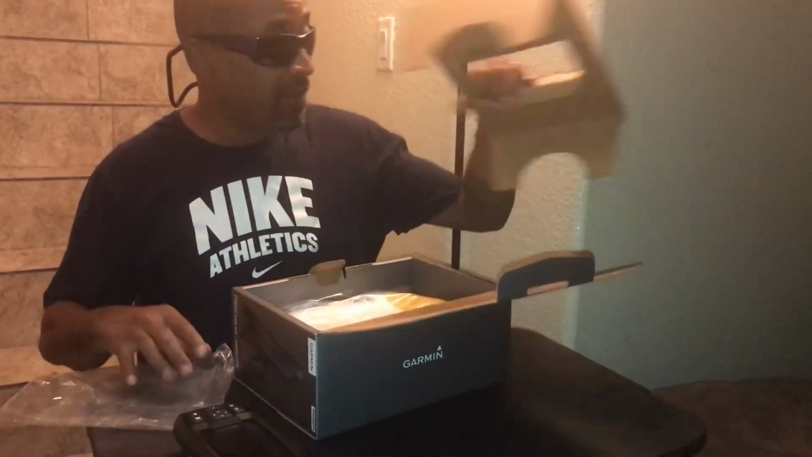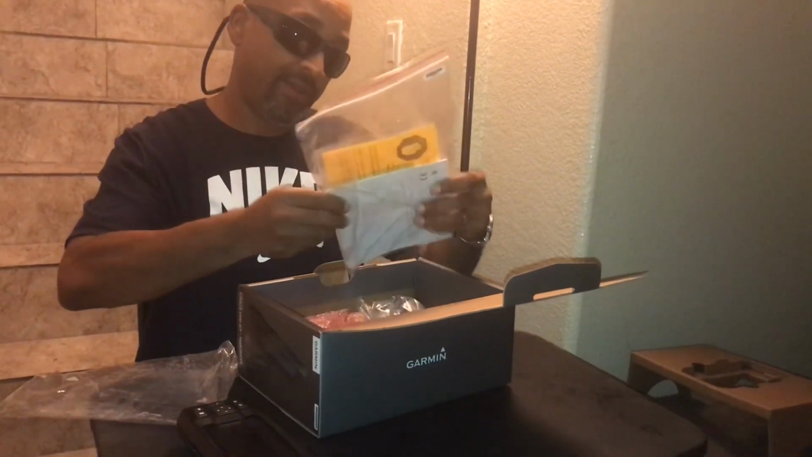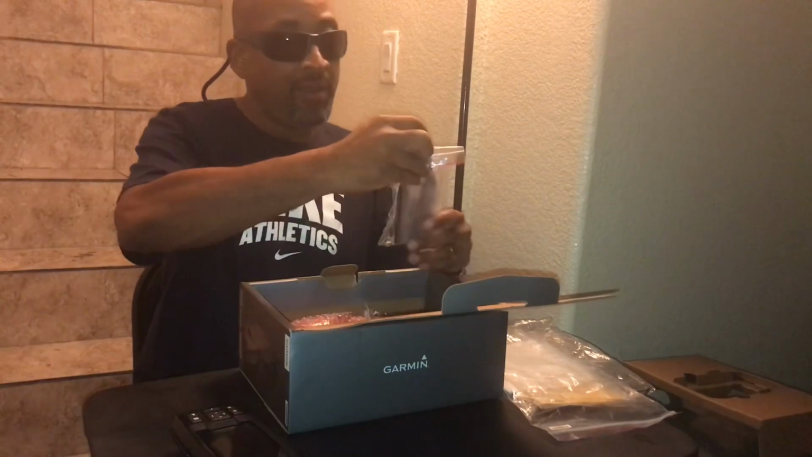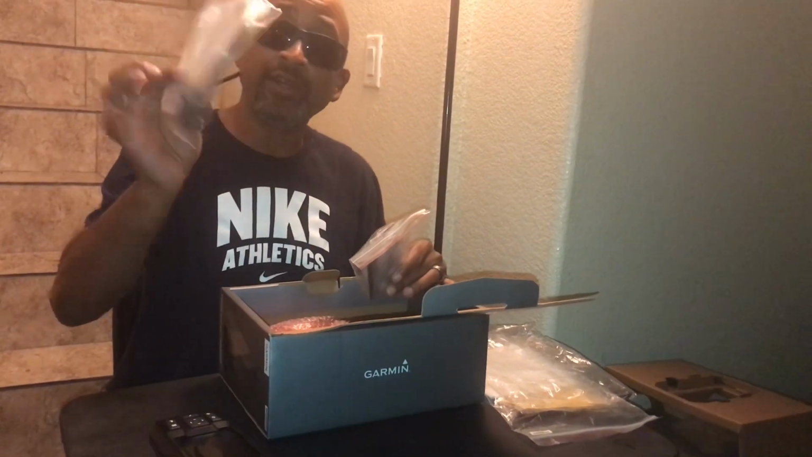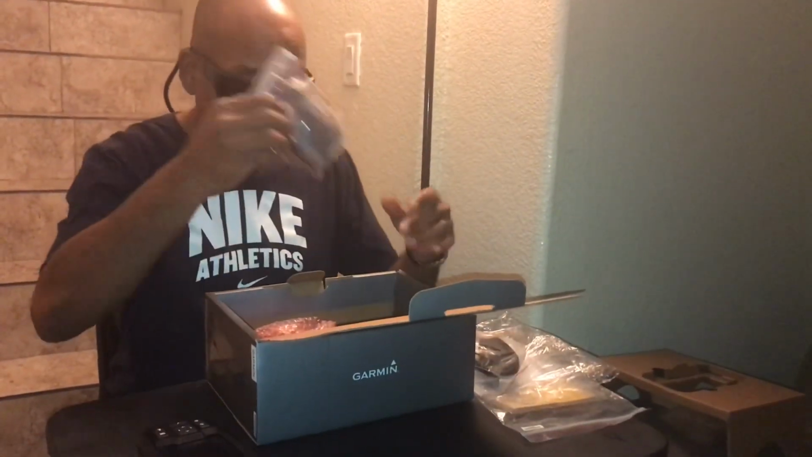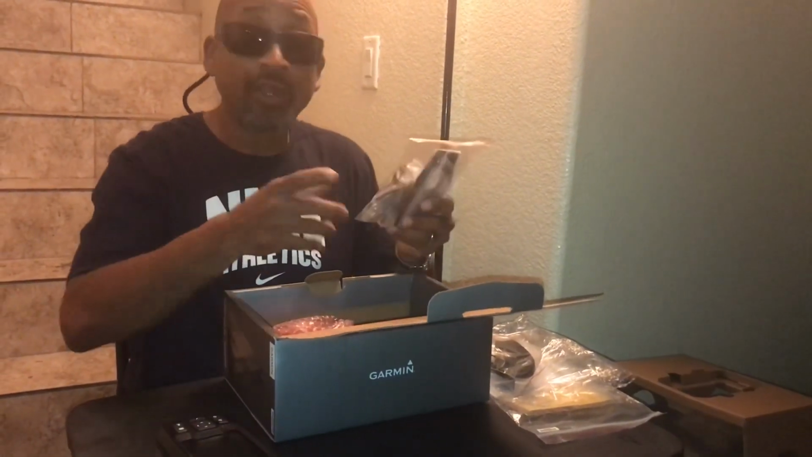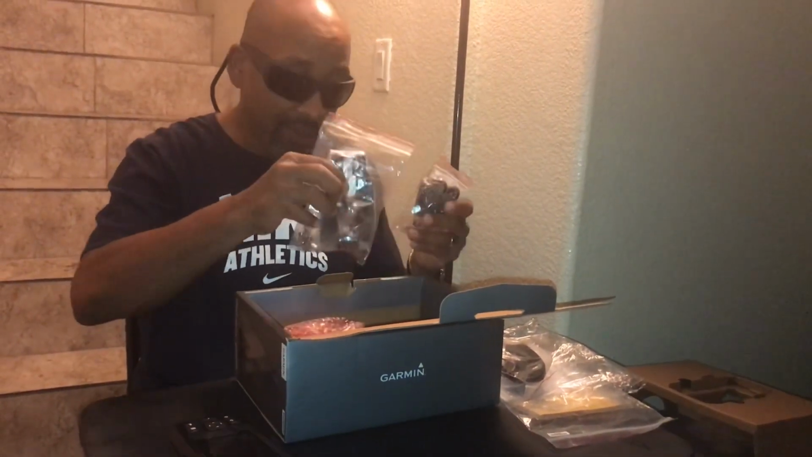So let's see what all came with the setup. It looks like we have some books, manuals, maybe some warranties, things of that nature. We'll take a look at that a little bit later. So what do we have here? Well, this is definitely the trolling mount for the transducer to hook to a trolling motor. This is what I'm going to assume. There are 2 pieces to it. This is going to be for the transom mount, which you hook to the back, swivel up and down.